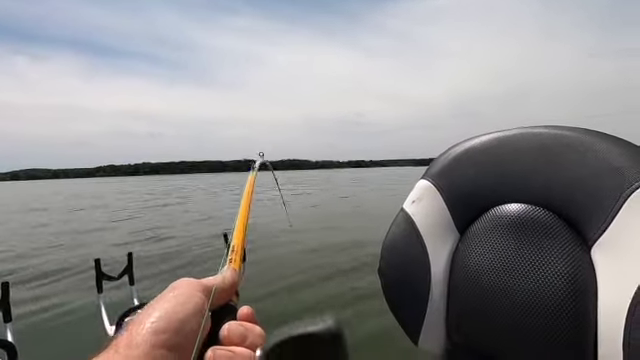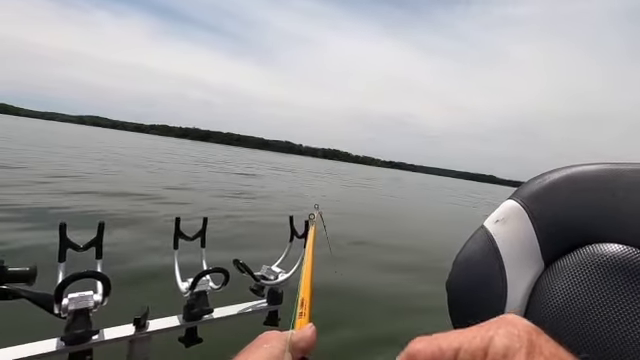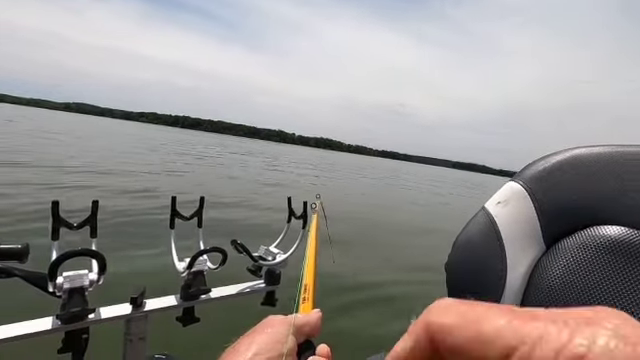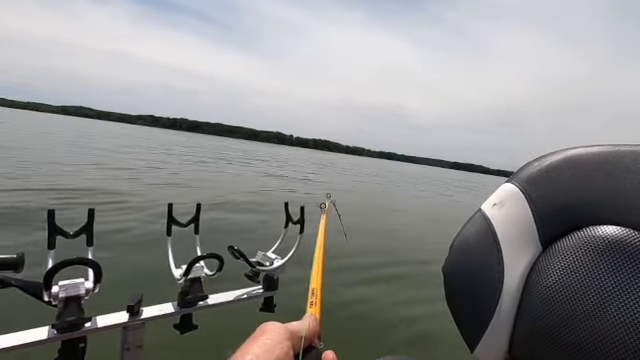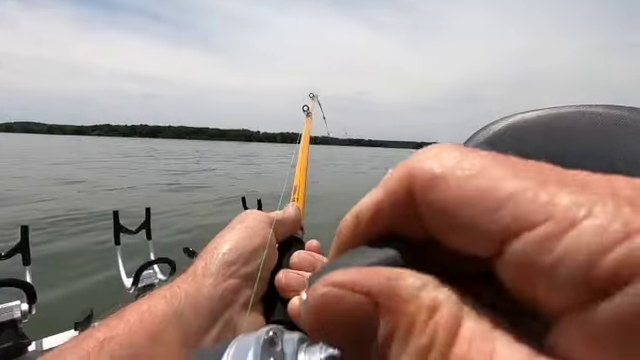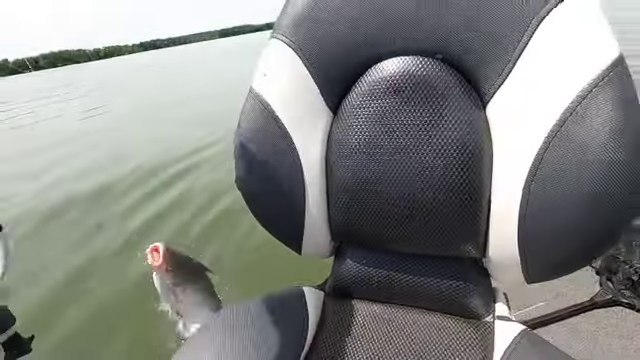Oh yeah? That's a pretty good spot down there. It's got some kind of cover or a rock or something right in there. This one's about the same size as that other one, and maybe just a little bit bigger.